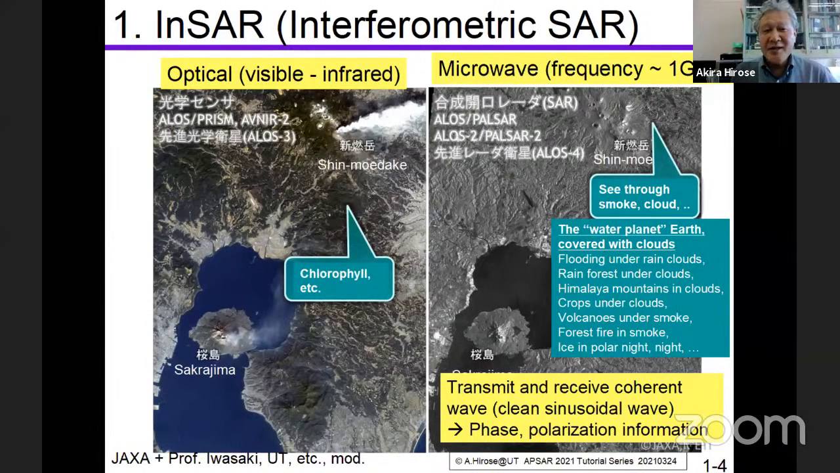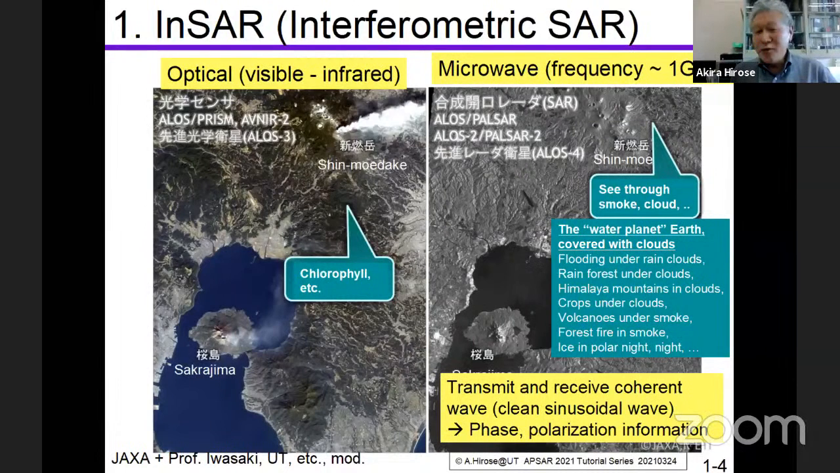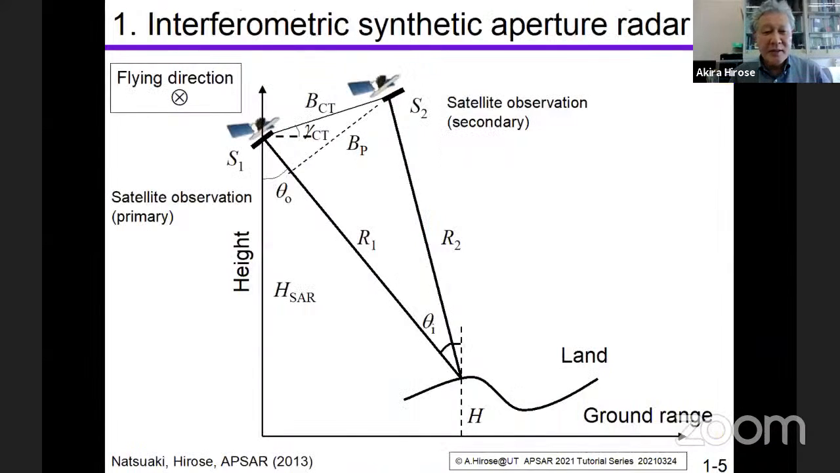If you attended the previous lecture 2 weeks ago, I think Yamaguchi-sensei presented many data and ways of analysis on the polarization information. This time I focus on InSAR, interferometric synthetic aperture radar, to observe the phase of the wave.